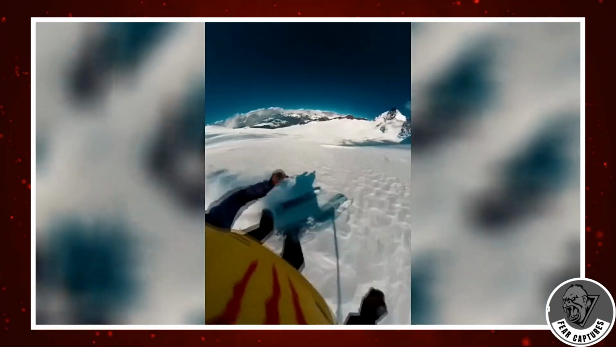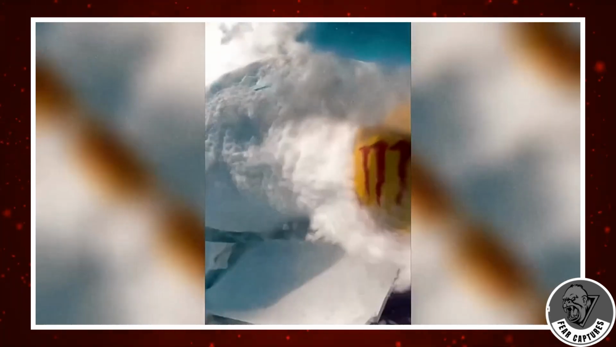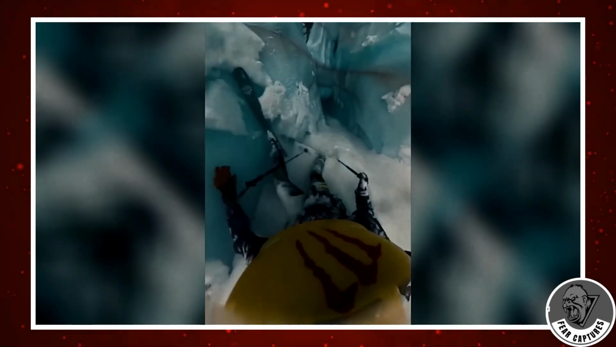Man, these extreme skiers are amazing. Extreme skiing happens in untamed natural environments as opposed to typical alpine skiing, which happens on groomed slopes. Rugged isn't even accurate, really. Take a look at this.